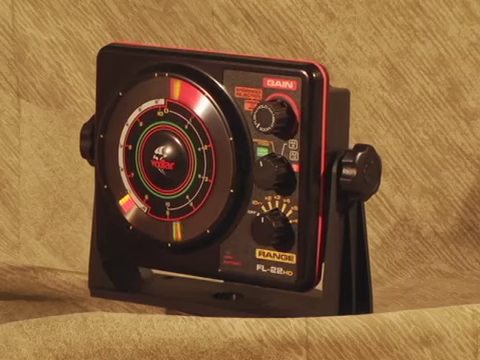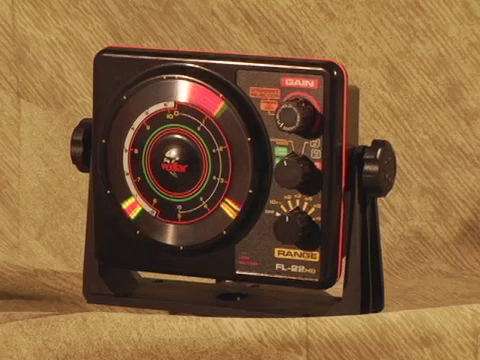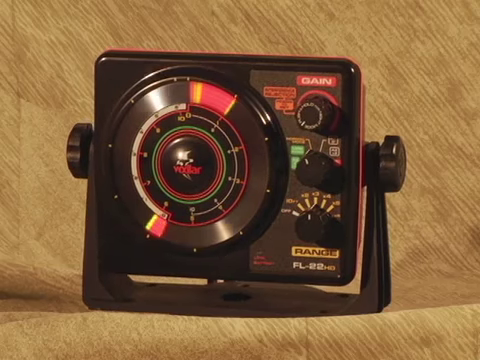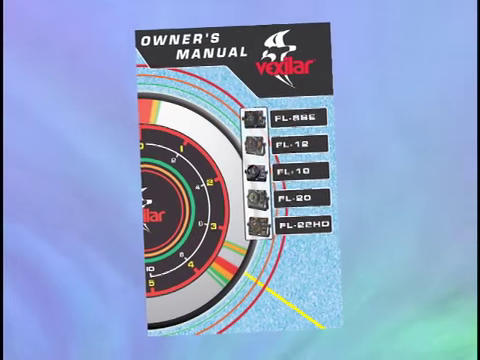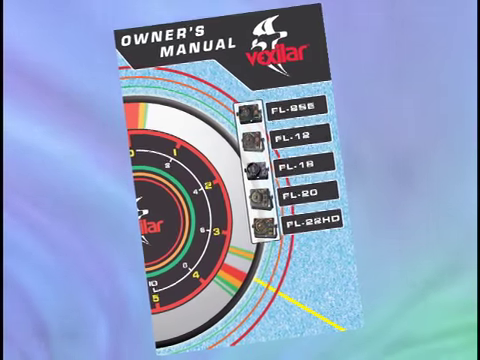All in all, the FL-22 HD represents a series of breakthrough technologies that will help you catch more fish, both summer and winter. And remember to check your Vexilar Owner's Manual for more insightful tips.